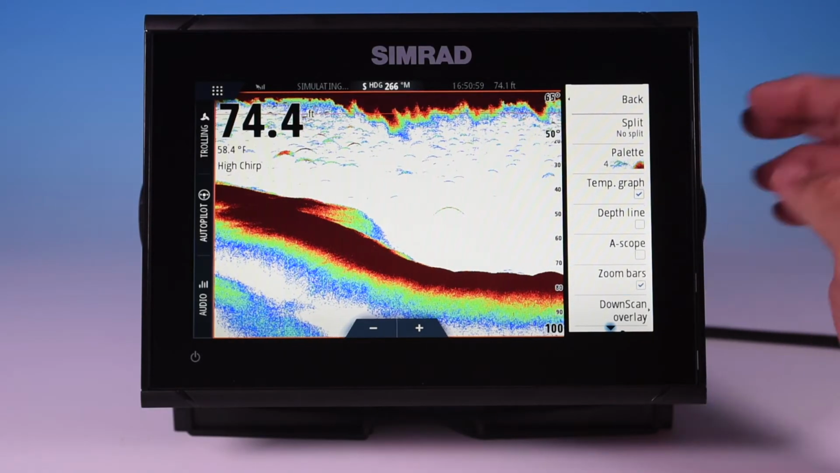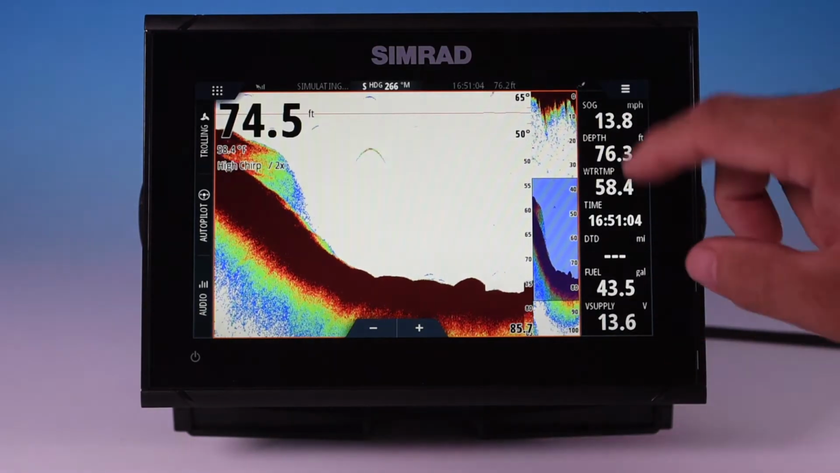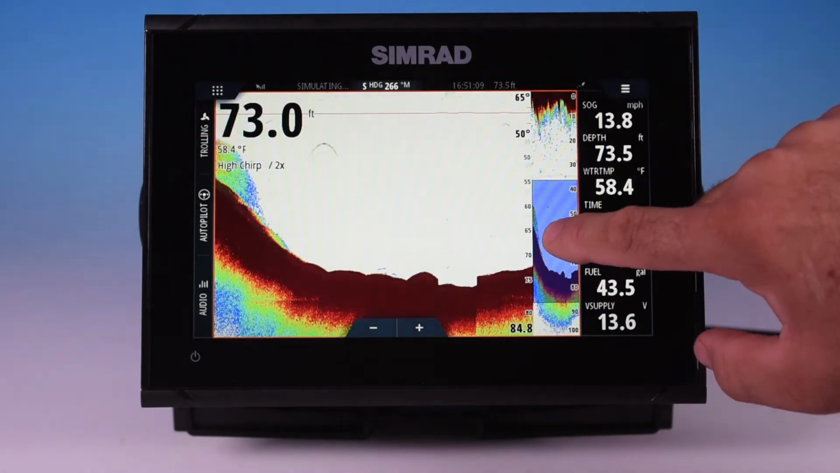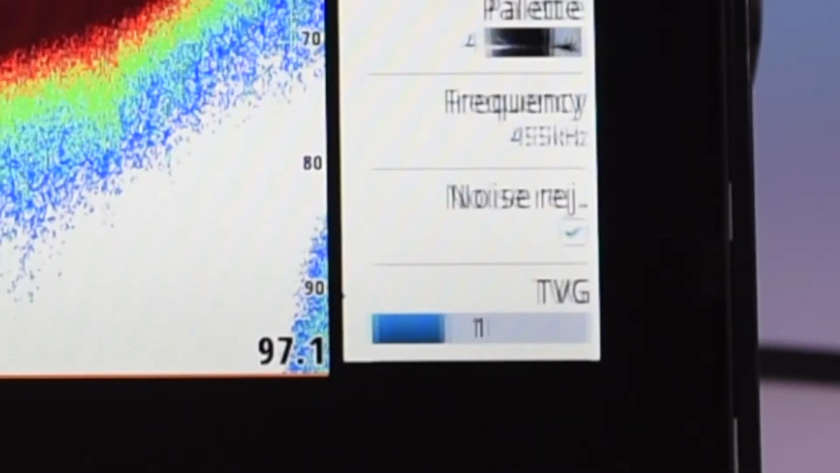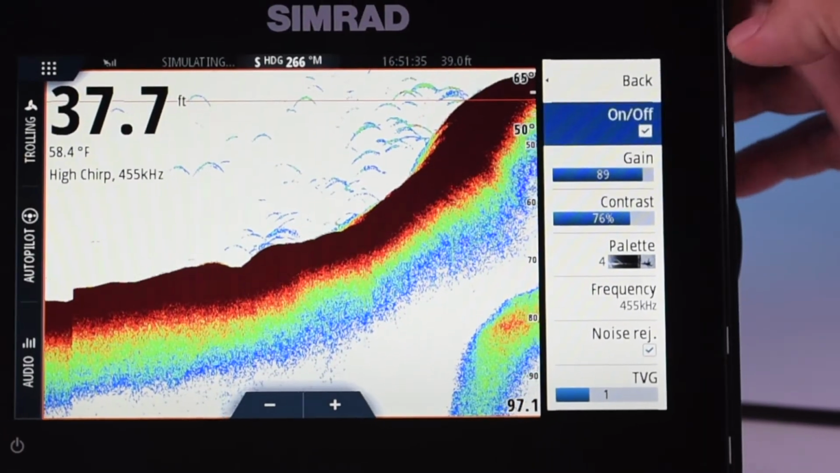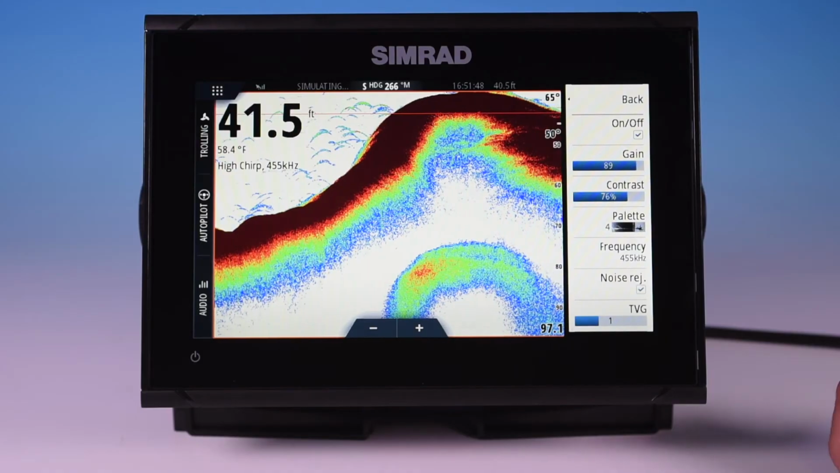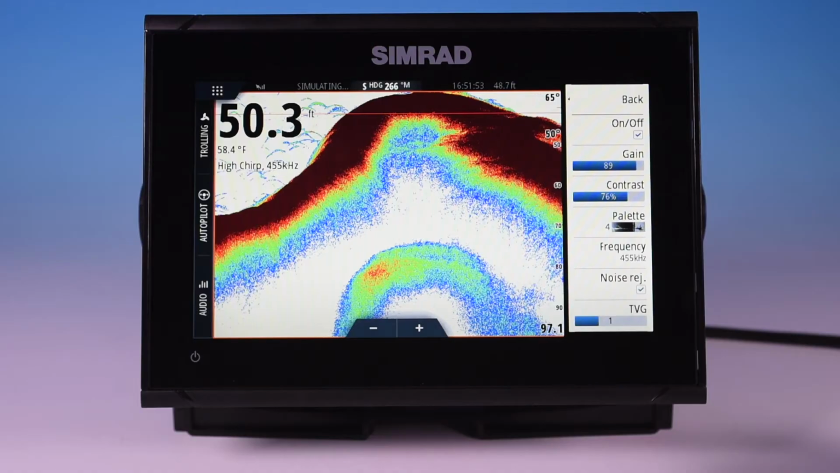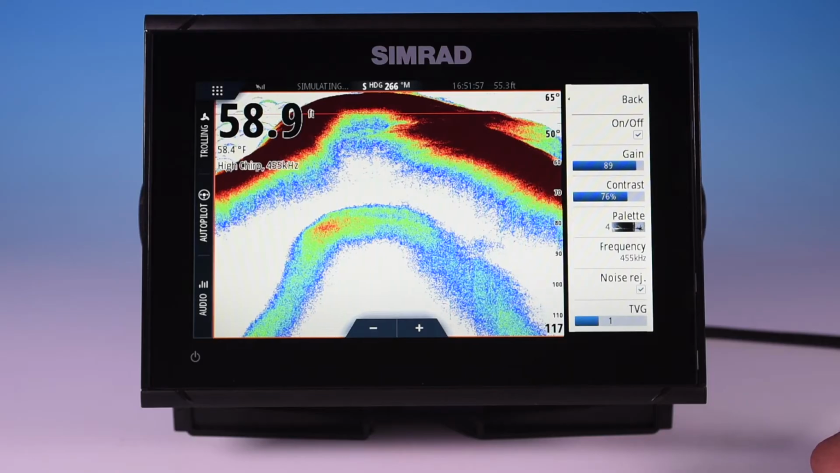Zoom bars: if we zoom in here, a zoom bar will pop up at the bottom, and I can adjust the zoom area that I want to look at by sliding up and down. Downscan overlay: when you select that, it pulls up a submenu. You can turn it on. The high definition imagery from downscan is taken and overlaid on our regular broadband or chirp bottom picture. Very handy for finding structure, that kind of thing.